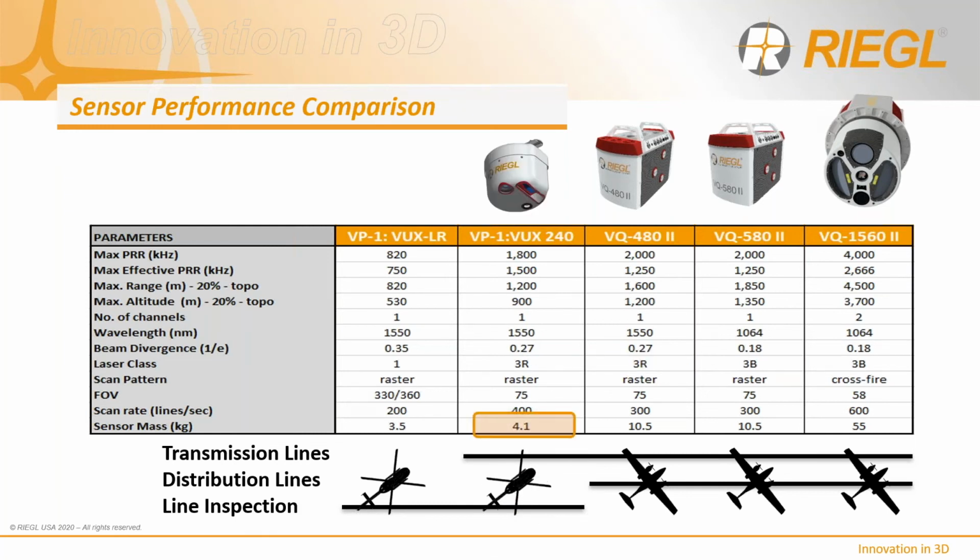The VUX 240 is RIEGL's latest survey-grade compact LiDAR system that bridges the gap between the VUX 1LR and perhaps the VQ 480-580 Mark IIs. It is extremely lightweight, less than 4 kilograms, but has a 75-degree downlook field of view, similar to the VQ 480-580 sensors, but with an incredibly fast scan rate of 400 lines per second. It can really distribute the high laser emissions at low altitude for best-in-class XY point distribution on ground and power line assets.